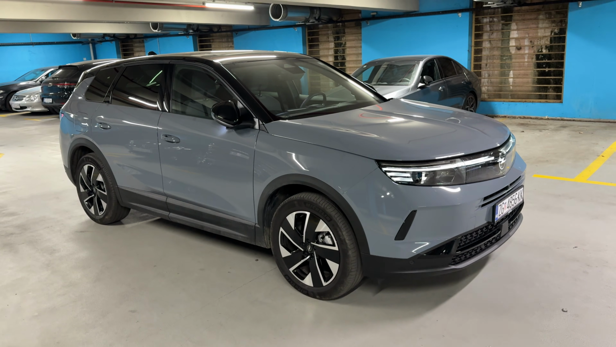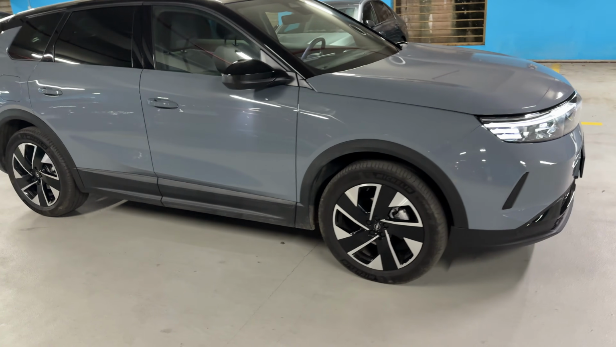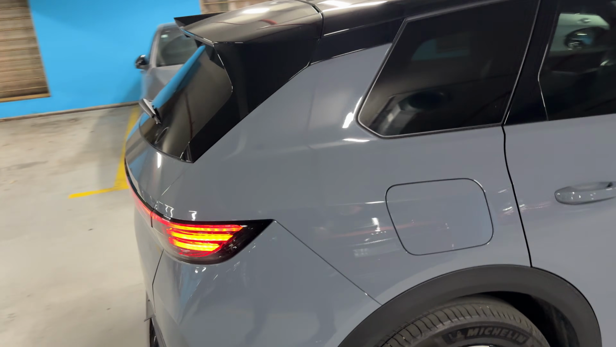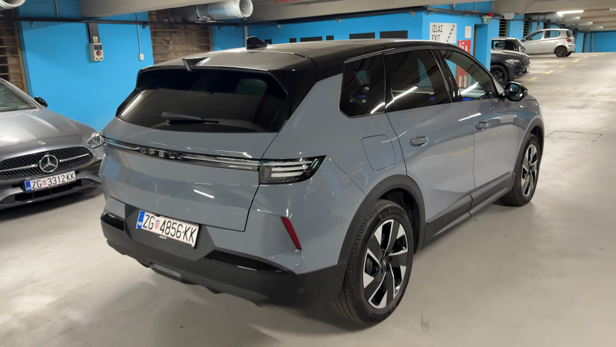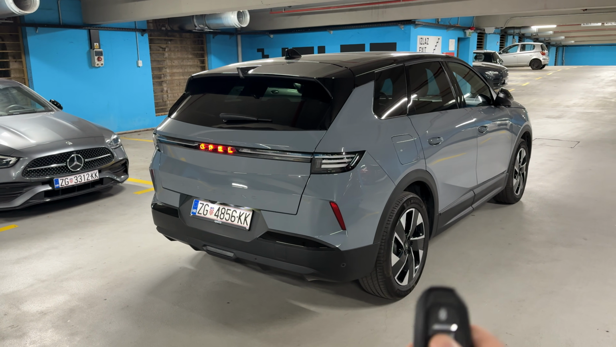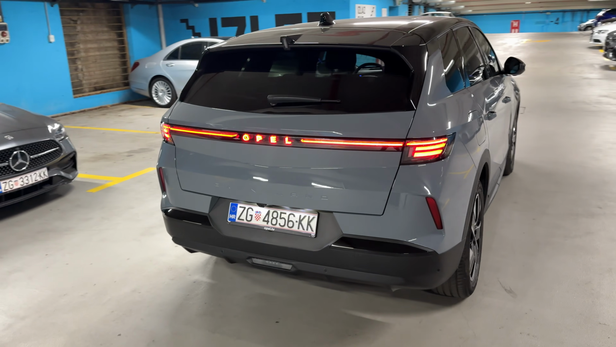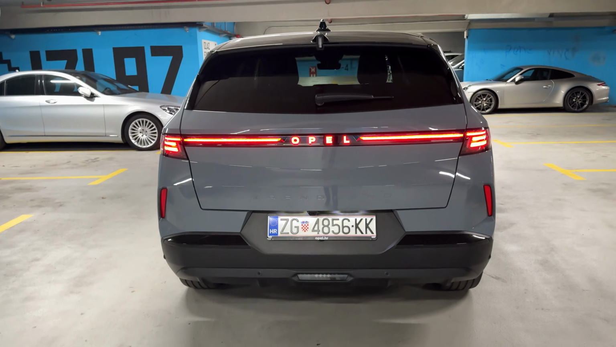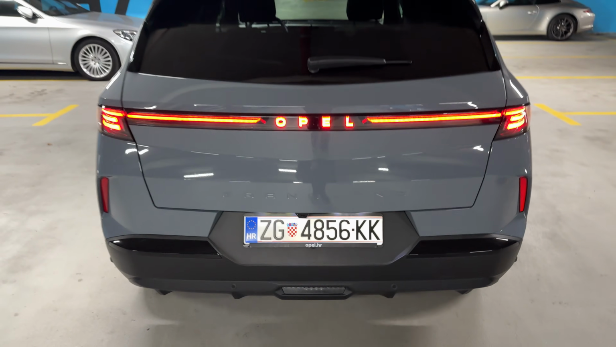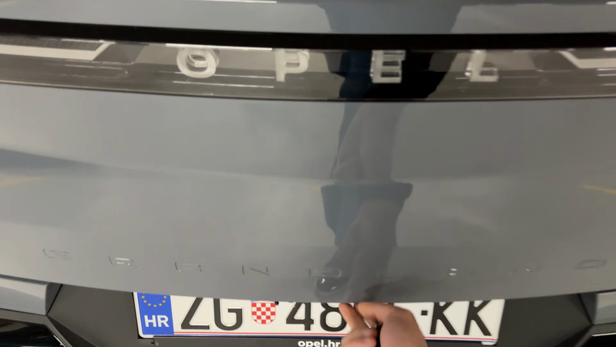And let's unlock it once again. There we go, 19-inch wheels on the model in our video. And now let me show you the rear of the car with the distinctive look, the connected taillights. And now I will show you once again when we lock and unlock the car, Opel lettering that is illuminated. How cool is that? And then the connected lights emphasizing the width of the car, giving it unique styling on the road. Grandland lettering here on the tailgate itself.